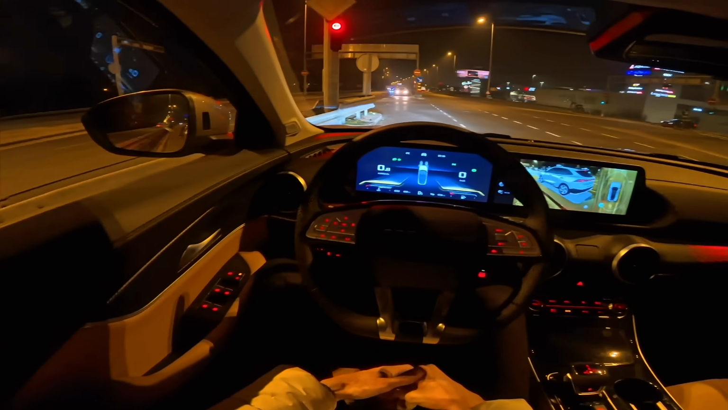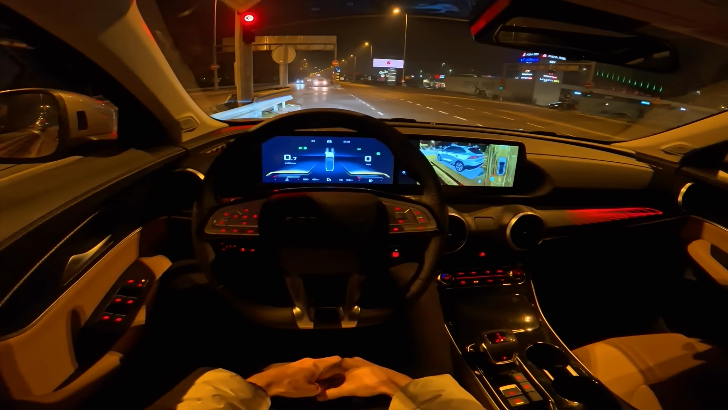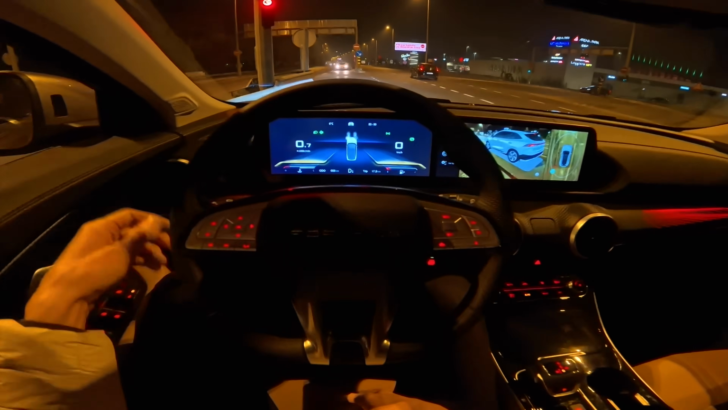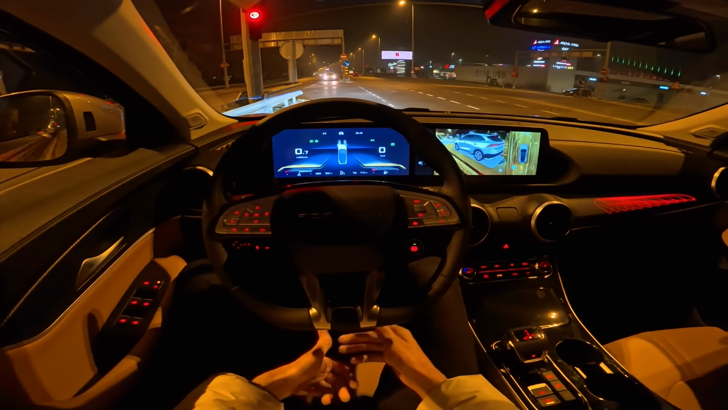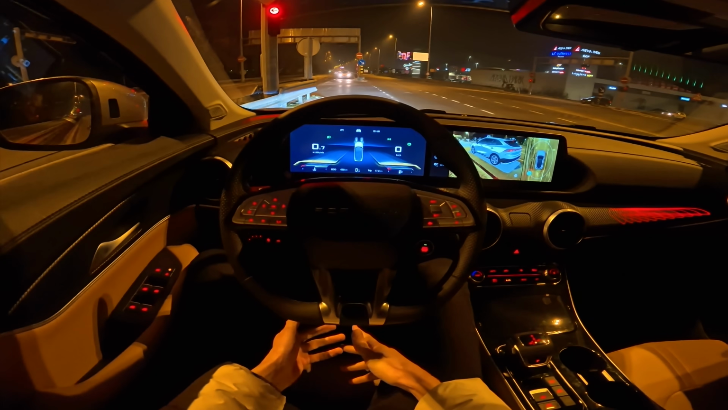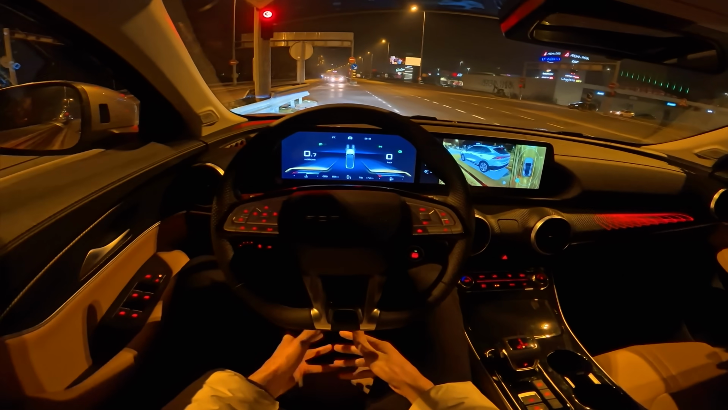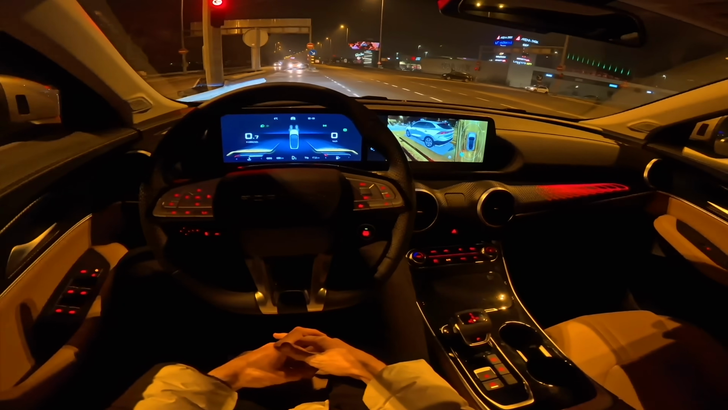We're gonna head out to our part where there's no street lights. Since this is a brand new car, it has 668 kilometers on the clock. It hasn't passed the break-in period of 1,000 kilometers, and I won't do 0 to 100. I just don't want to stress out the car, or excuse me, the engine. It's a new engine, so it just wouldn't be fair to do that.